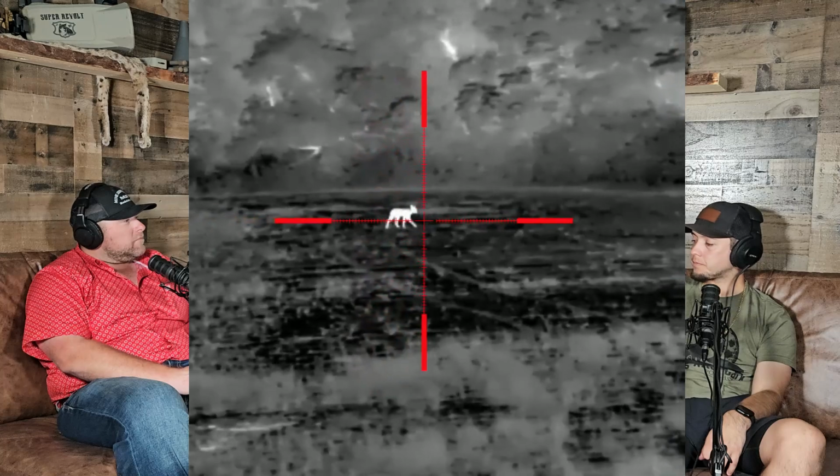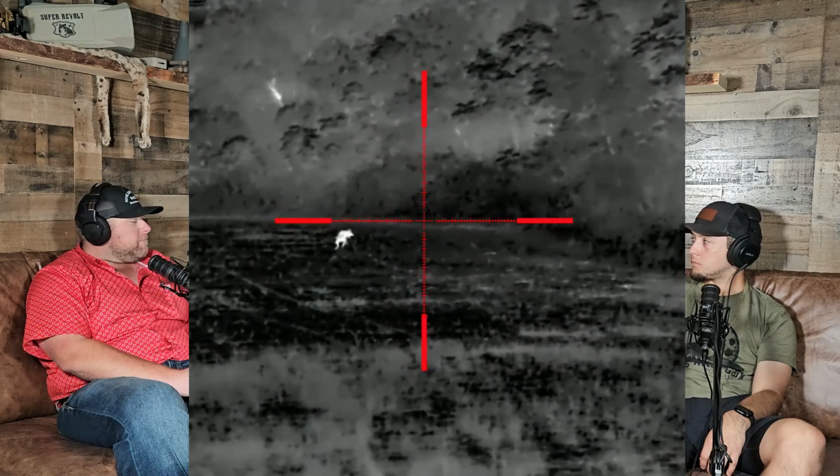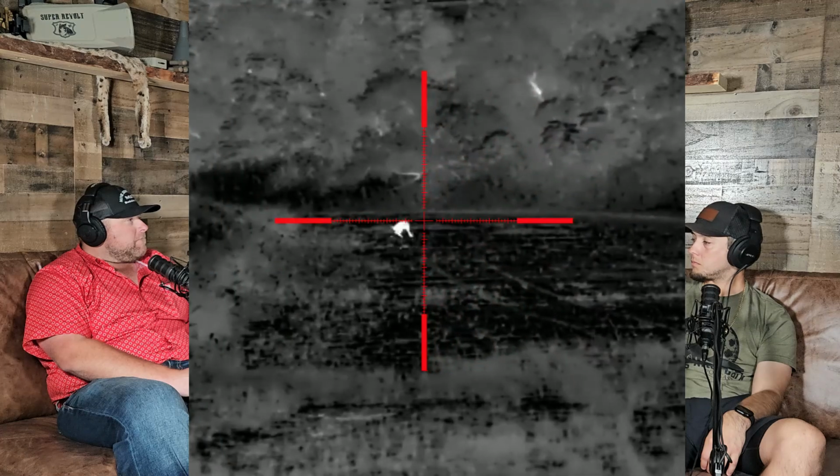I've argued with a lot of people about this, because a lot of the technologies would say that when you're digitally zooming in, you're losing resolution. I would have to agree with you that out of all the scopes we've tested over the years, this is the one where I've noticed the least image degradation with zooming.